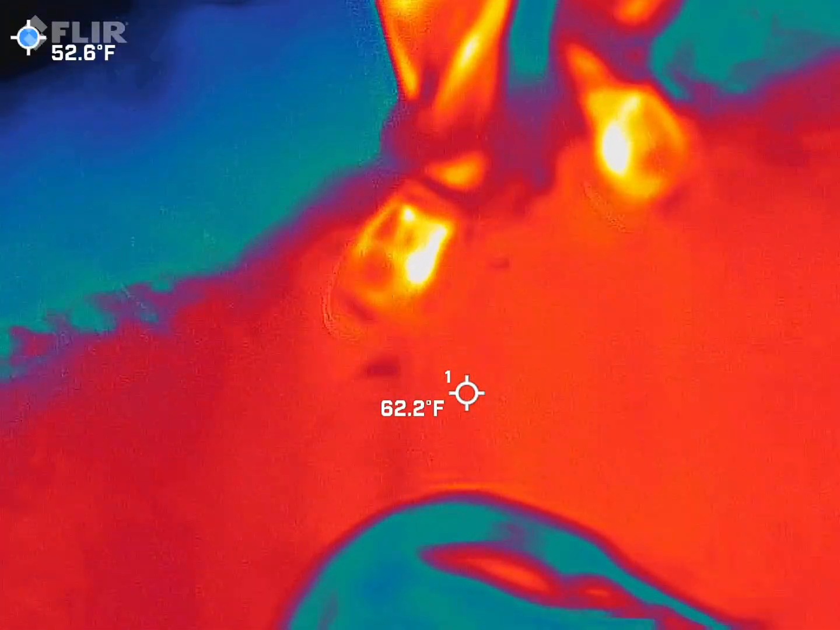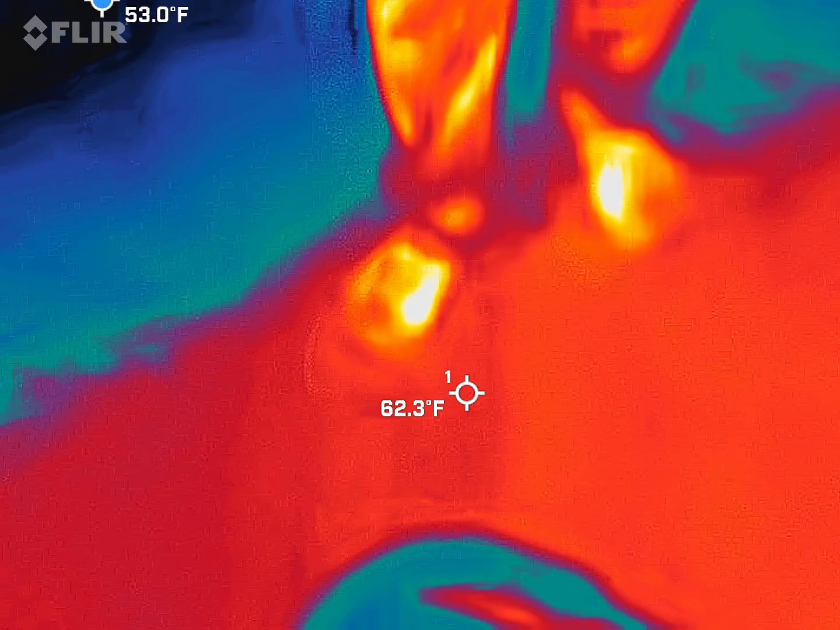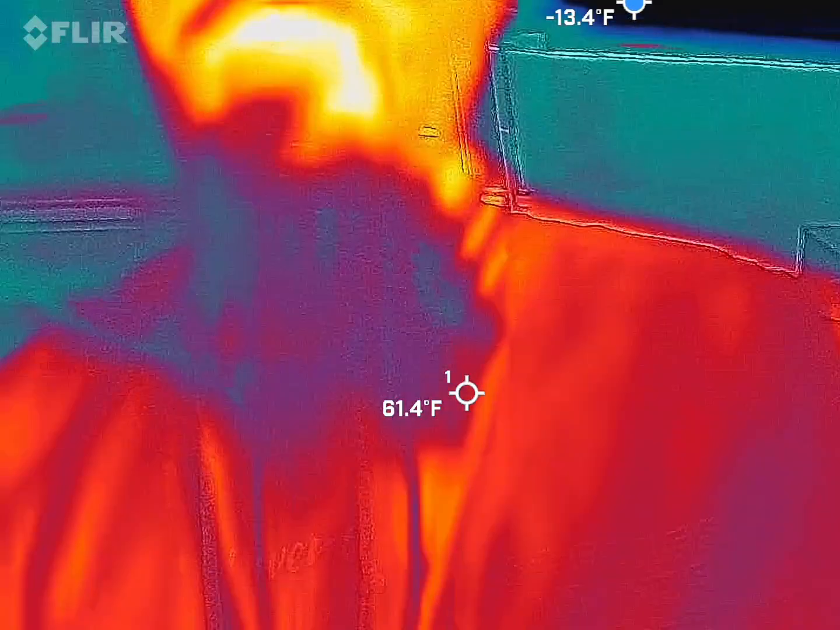But we're going to stick with cold spots. If we find a heat anomaly during my spot check, then super great. But with this, you should be able to see me in there. So red, orange, and yellow guy. Yep, so blue beard. That's pretty cool.